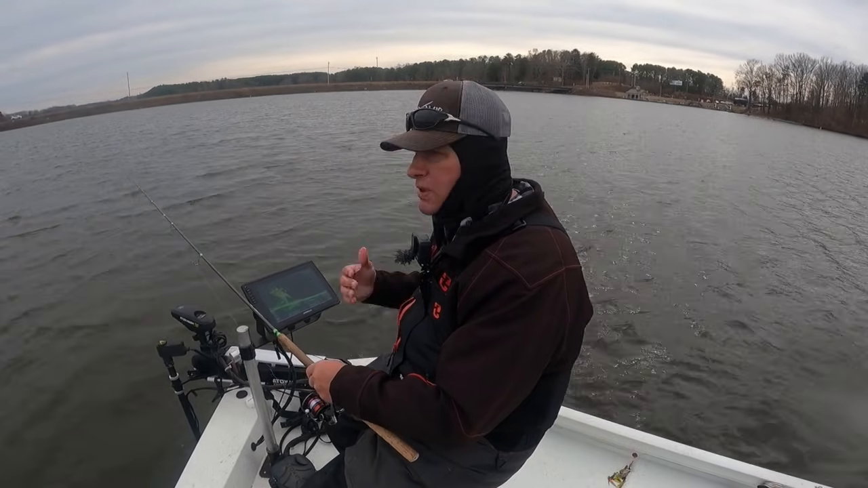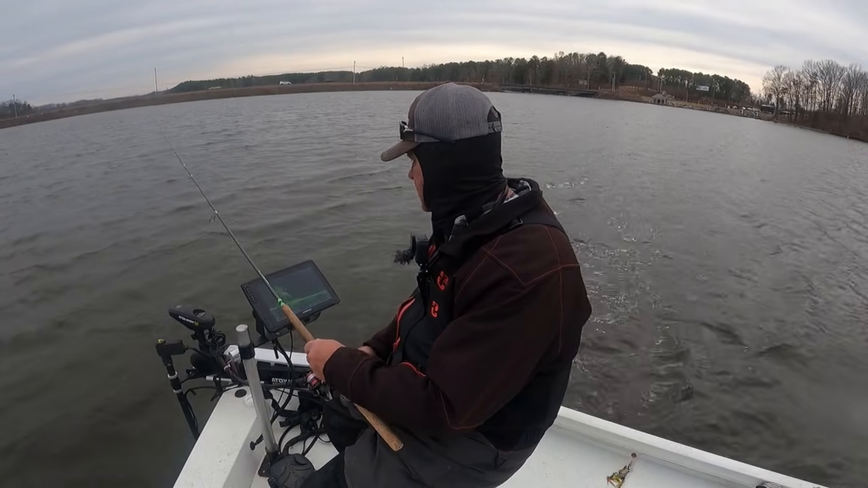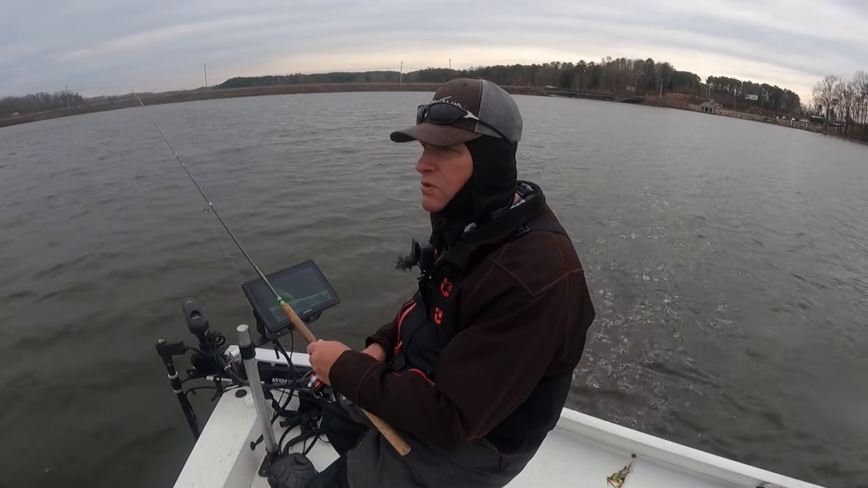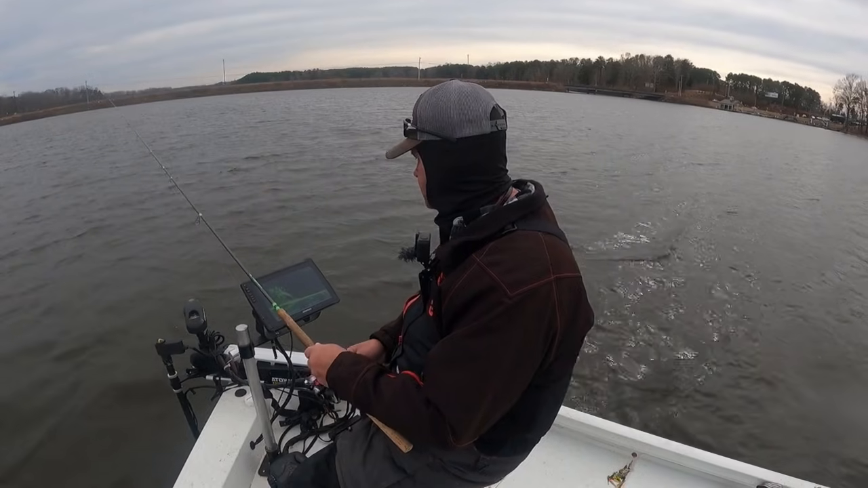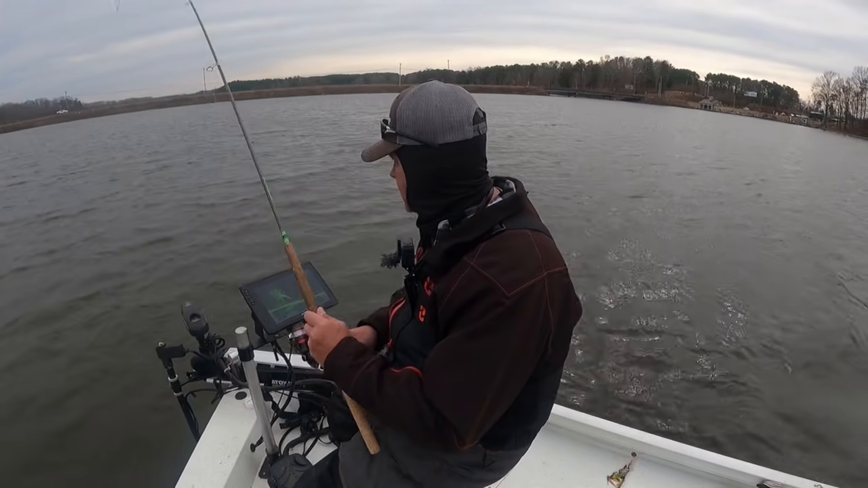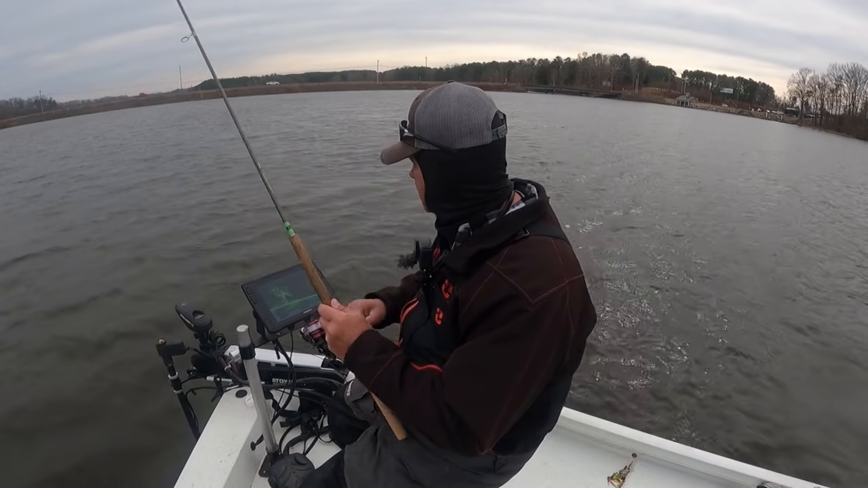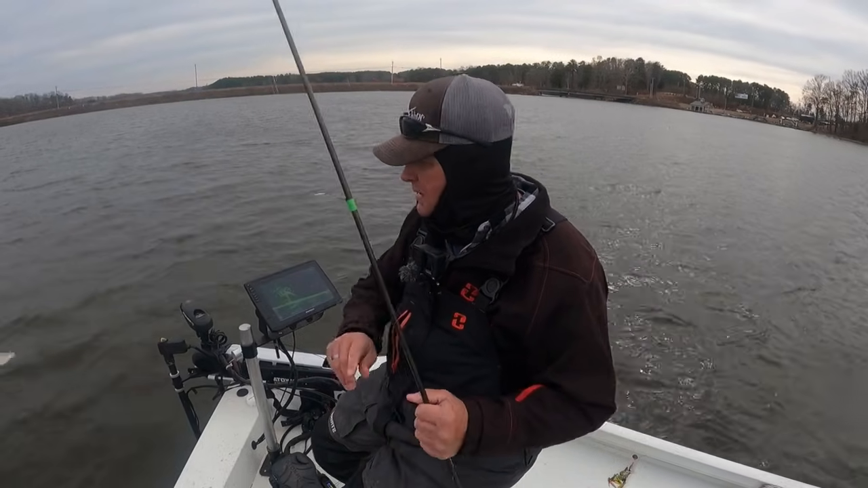Looks like that lure with that wind blowing is falling about a foot per second. I want to get down in about 10 foot deep. That brings me right through the school of crappie. Hopefully I'll get bit. Just like that right there. Boom! I'm talking about. Guys, you can still come out here in the wintertime, catch some fish.